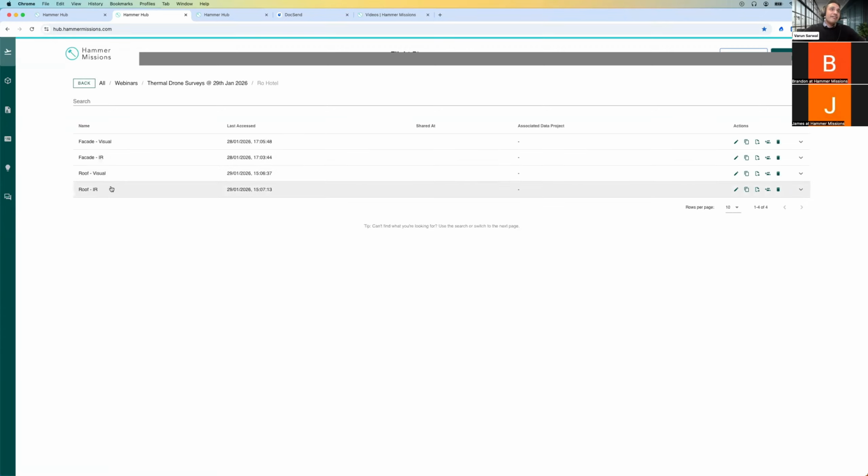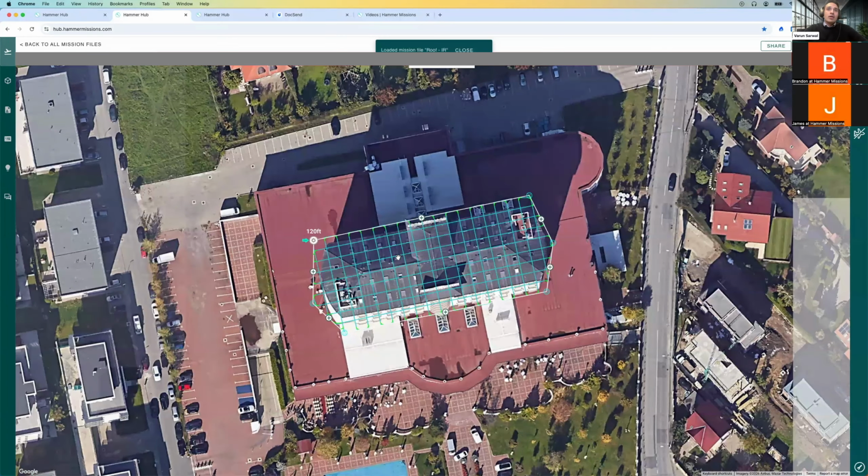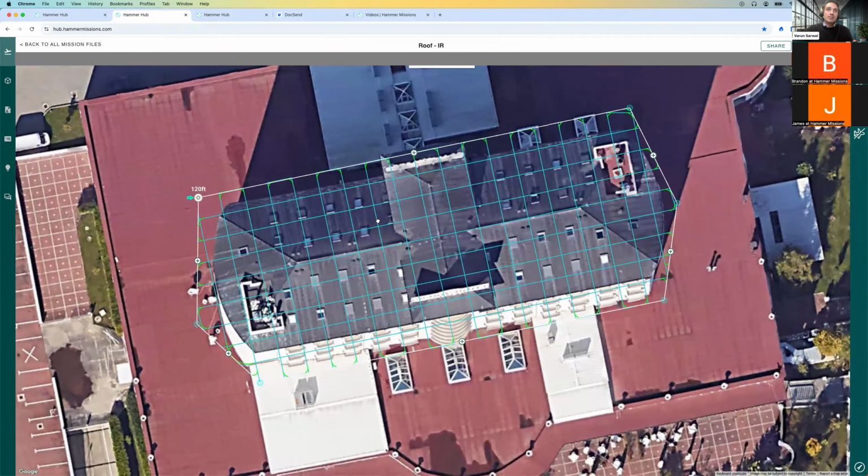In an ideal world, I would create both a thermal flight plan and a visual flight plan for the roof, because that allows you to optimize the resolution for each. I will talk later in the presentation about different drone cameras, and sometimes you have both cameras, and whether you should capture data for both at the same time.